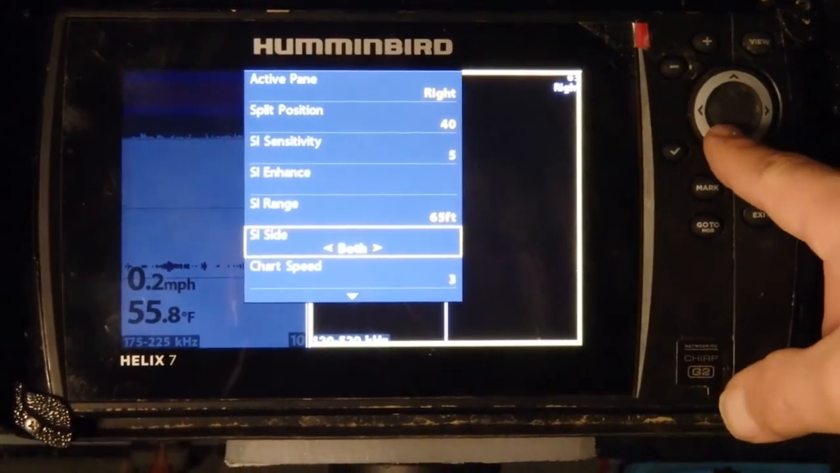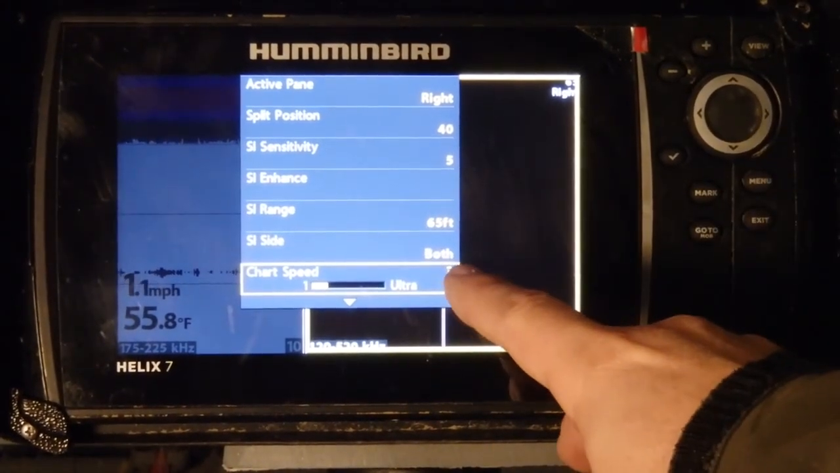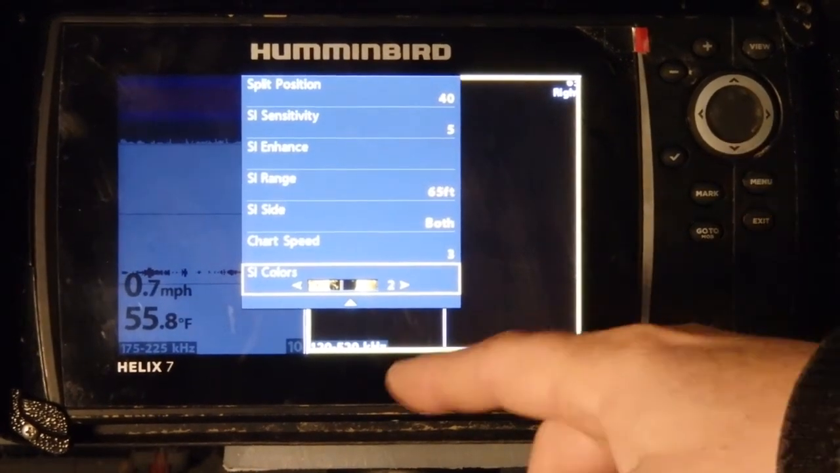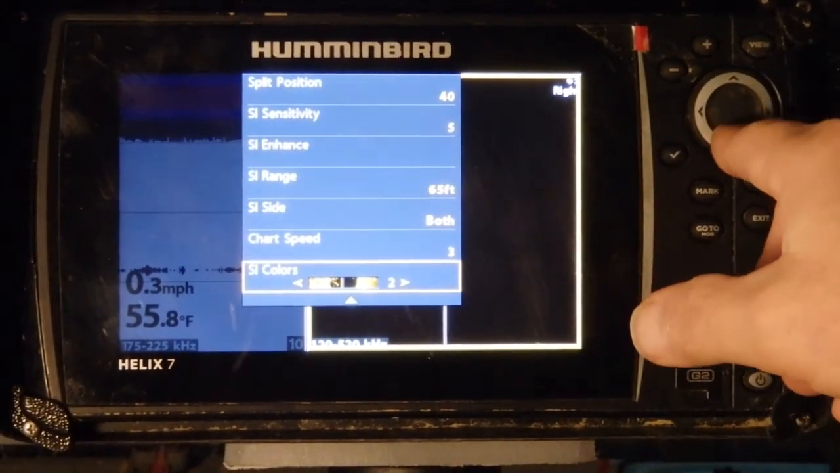Chart speed, slow, 3. This is the refresh rate again. So I have that set slow because we are in kayaks and we're moving slow. So it's part of the low and slow philosophy. I just like the yellow color, totally personal preference.